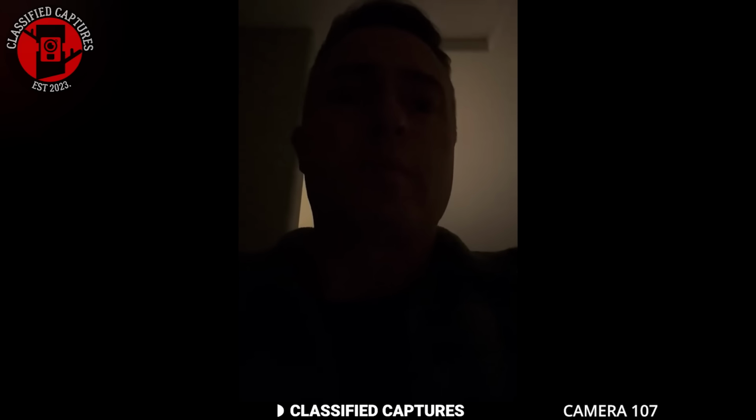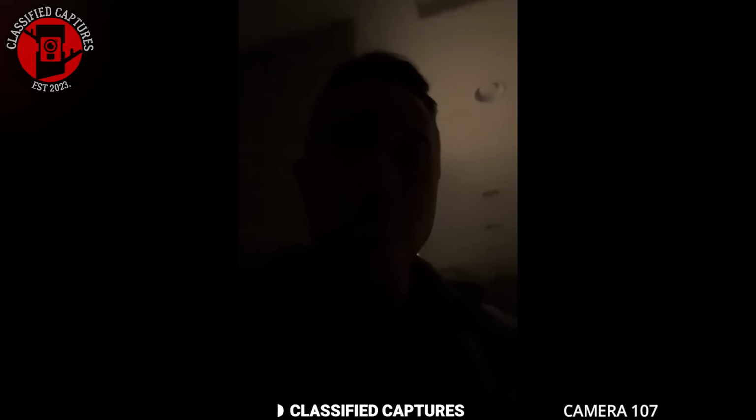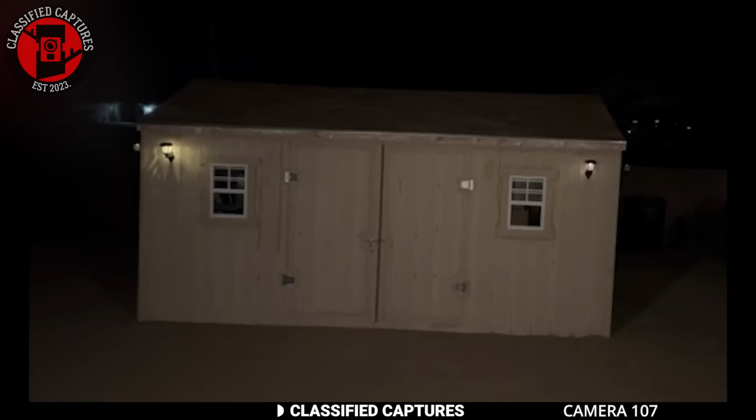Determined to find out what was going on, he set up a camera to monitor the shed, hoping to catch who or what was entering and leaving. But here's where things got even weirder. The footage never captured anyone physically entering or leaving, only the door opening and closing by itself. And the vibrating sounds would start and stop randomly with no explanation.